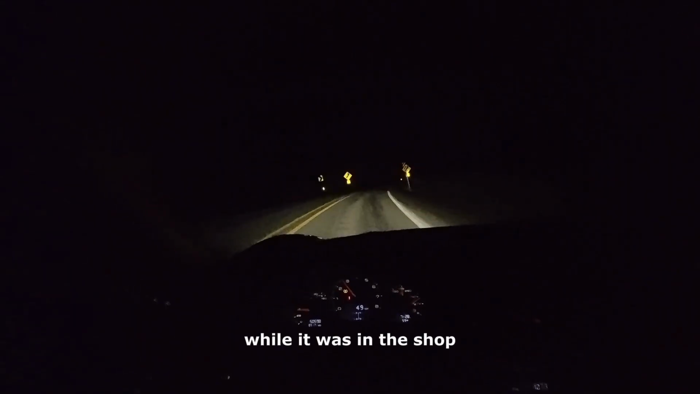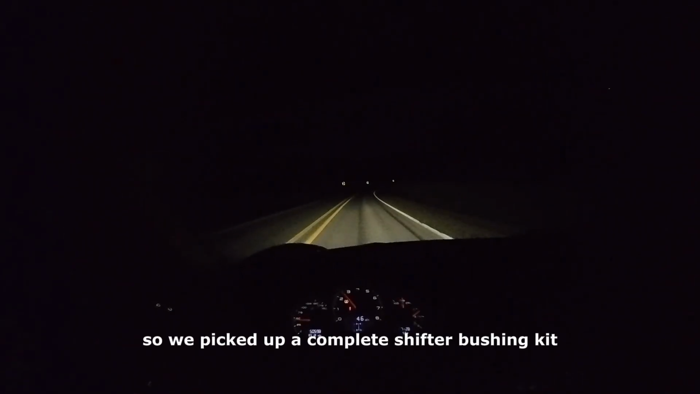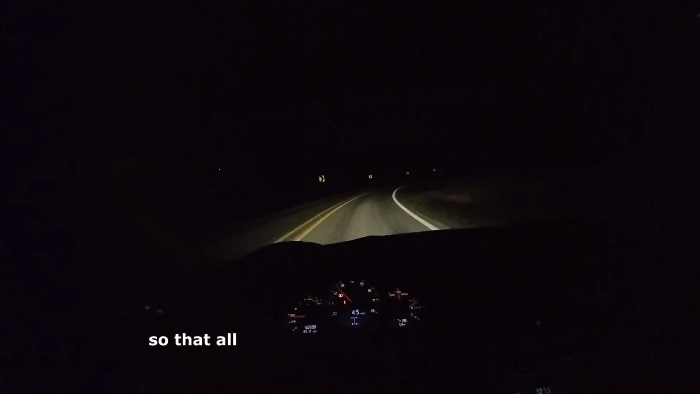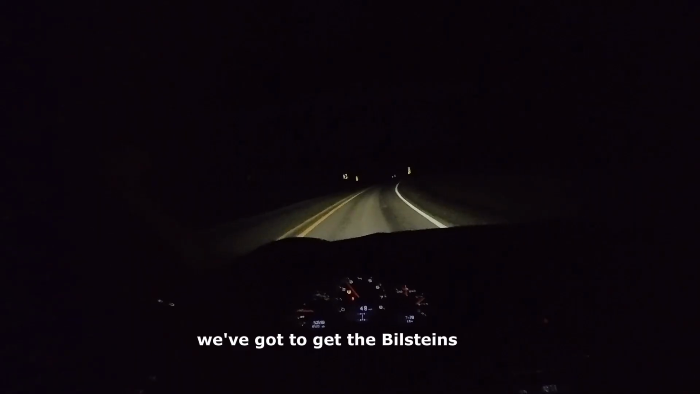While it was in the shop, the shifter was horribly sloppy, so we picked up a complete shifter bushing kit, put a short shifter in it, updated and modded that, and we've got it nice and tight now, so that all feels good. Suspension still in stock. We've got to get the Bilsteins on it.